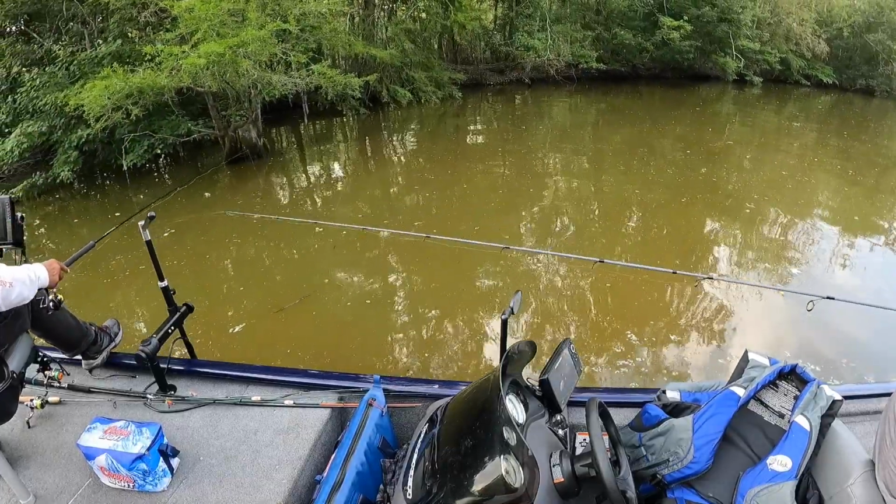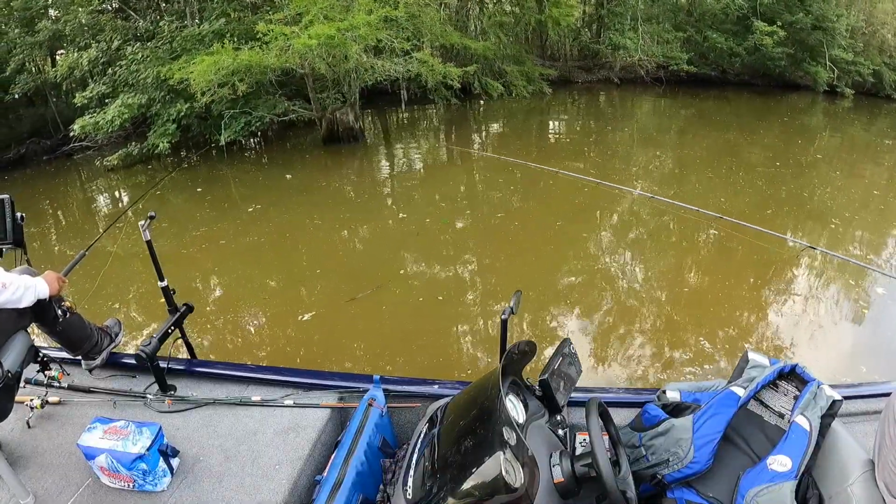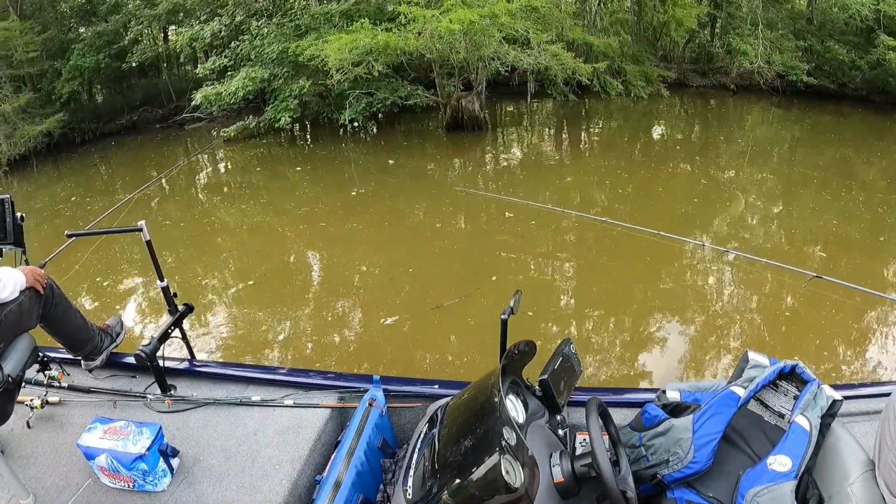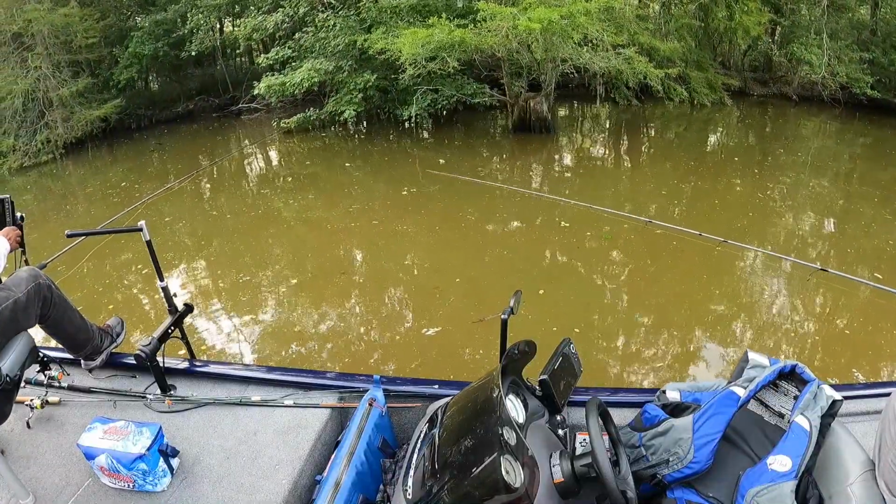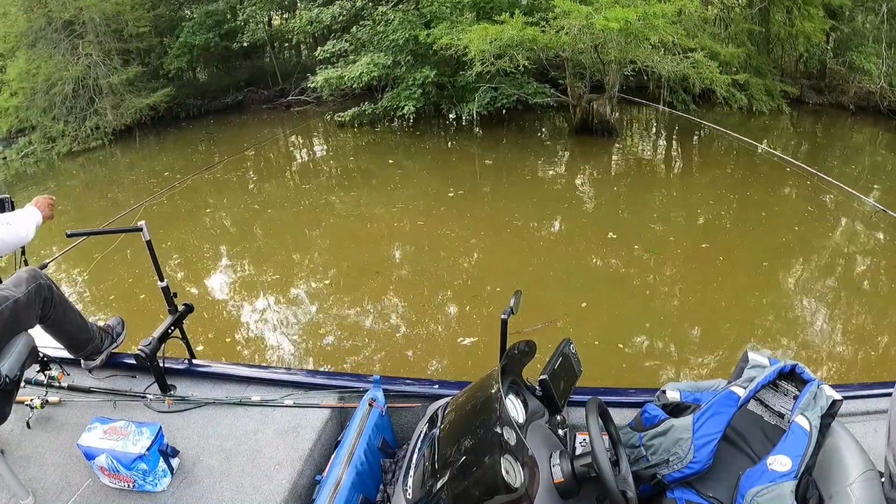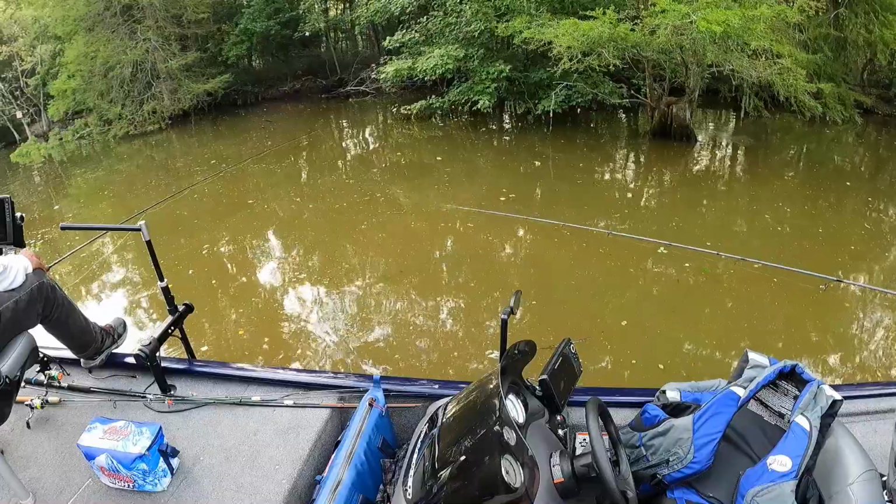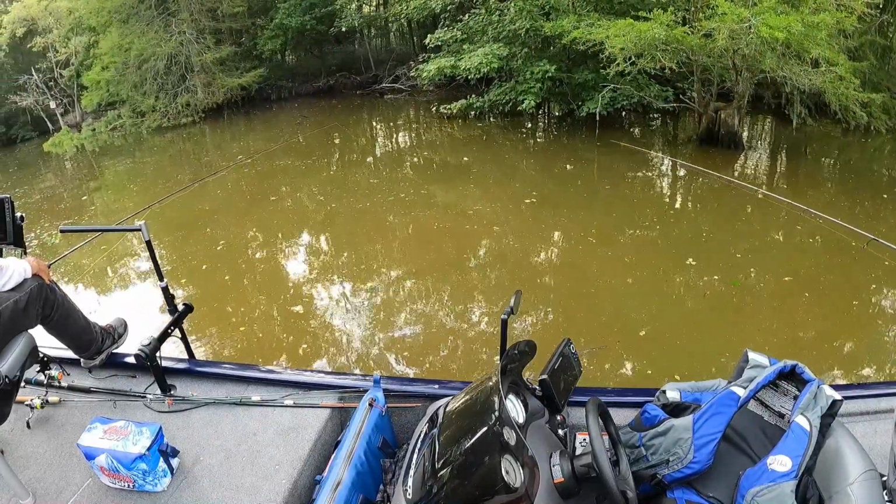You can see that tree? Okay. You can see that tree that you by? Yeah. Got anything by it? You see anything by it? Yeah. You do? A fish? No fish. Right up there. Small fish. But they ain't hit. There you go.